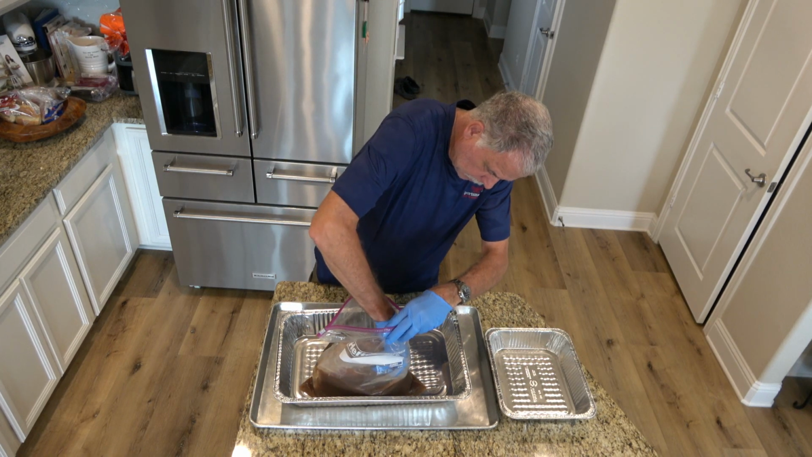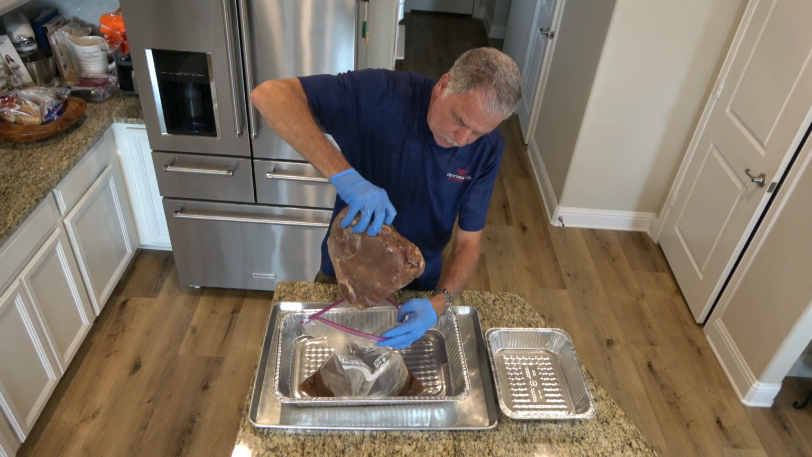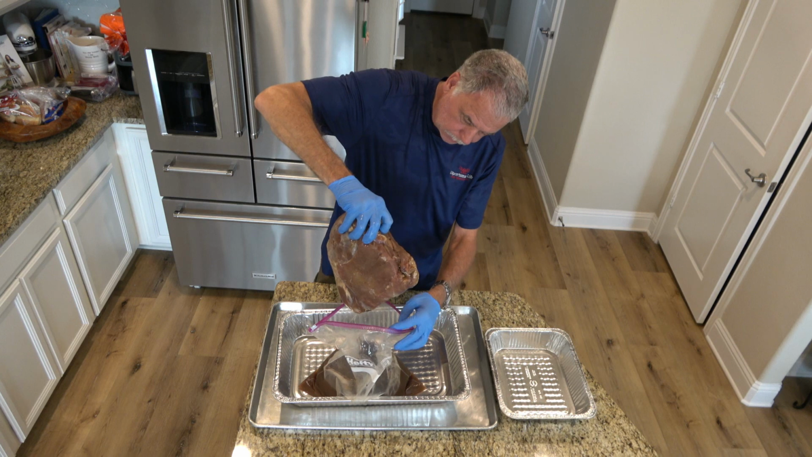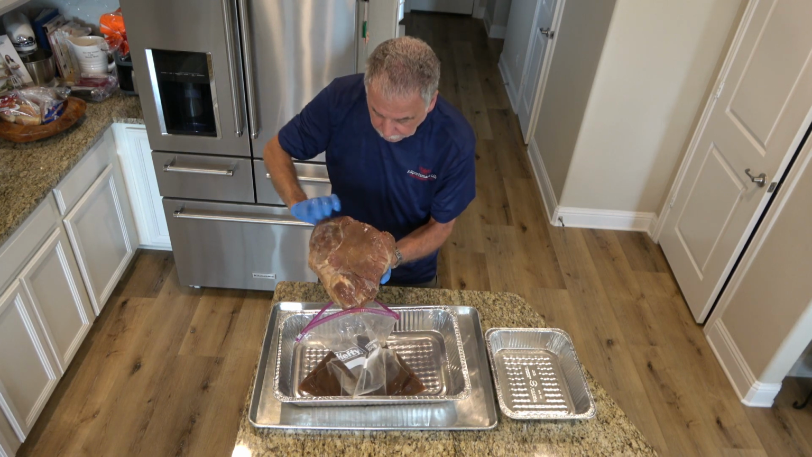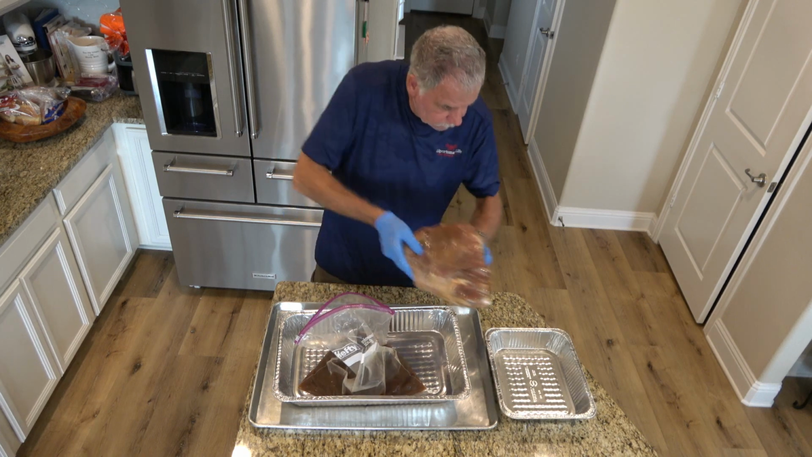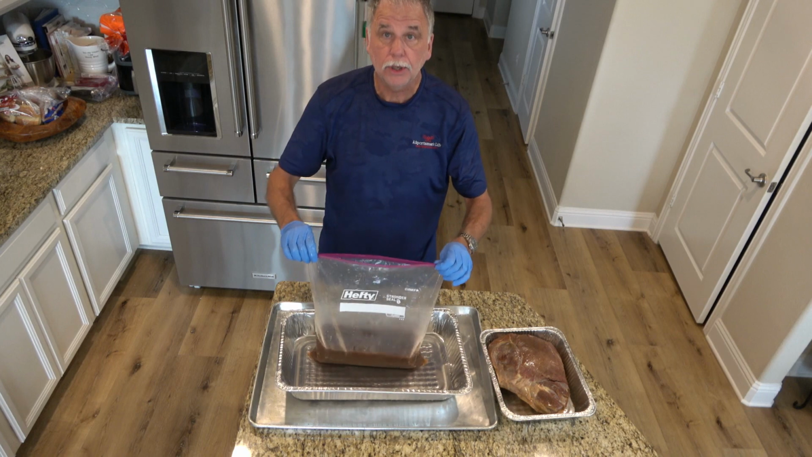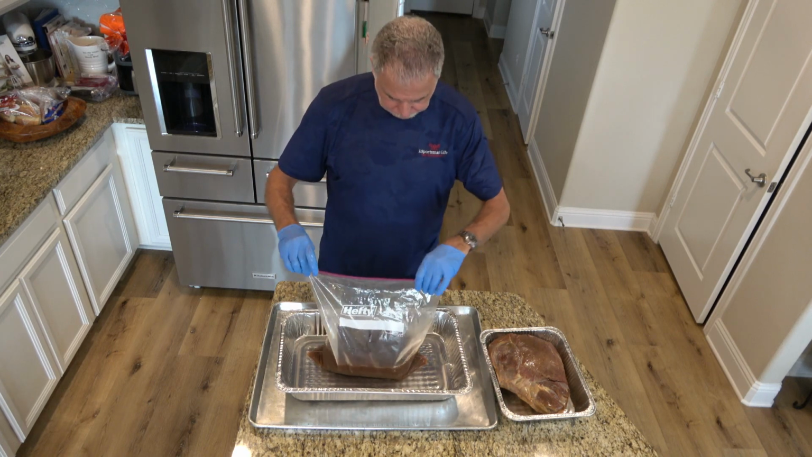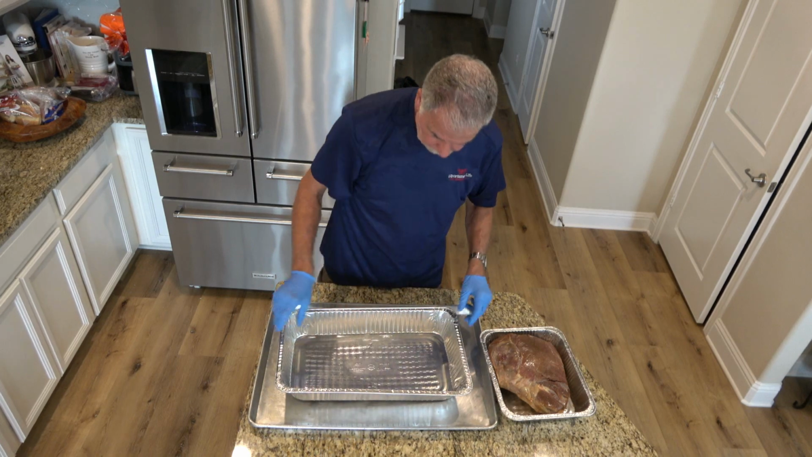Okay, what we want to do is get our ham, bone in, that has been marinating for 2 days in the refrigerator. Look at that. Is that not a beautiful piece of meat? All right, let's set her in here, and we will dispose of this old Dr. Pepper. This does add some sweetener to it. It's really kind of nice.